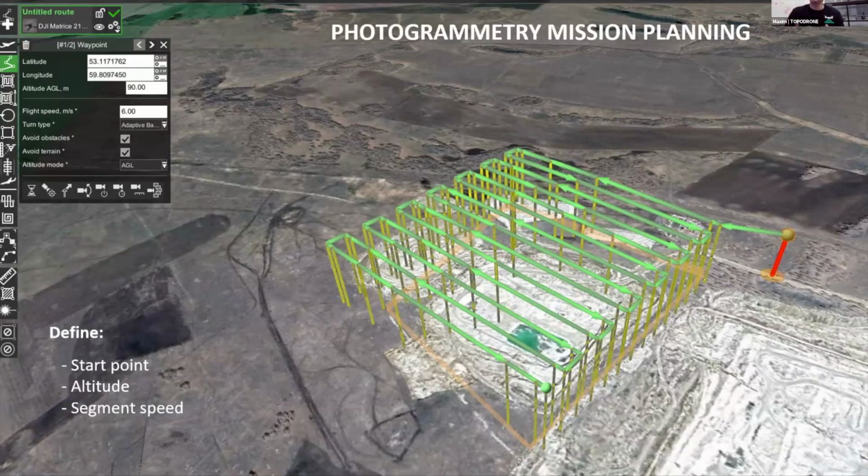It will help you save time and power for the real survey, not for flying at 4 meters per second to 1 kilometer to your area of survey. We can choose the turning type. For photogrammetry or LiDAR survey, it's better to choose adaptive banking. Why? Because in this case the drone flies like a plane, doesn't stop on the turning points, and doesn't lose power to stop and start to increase speed.